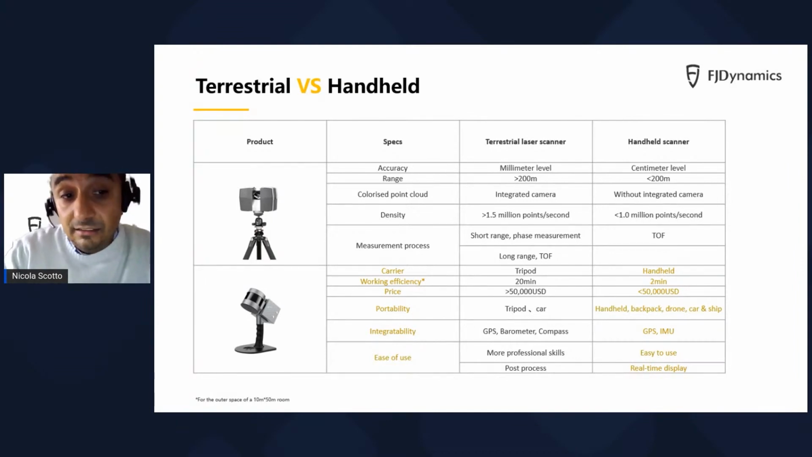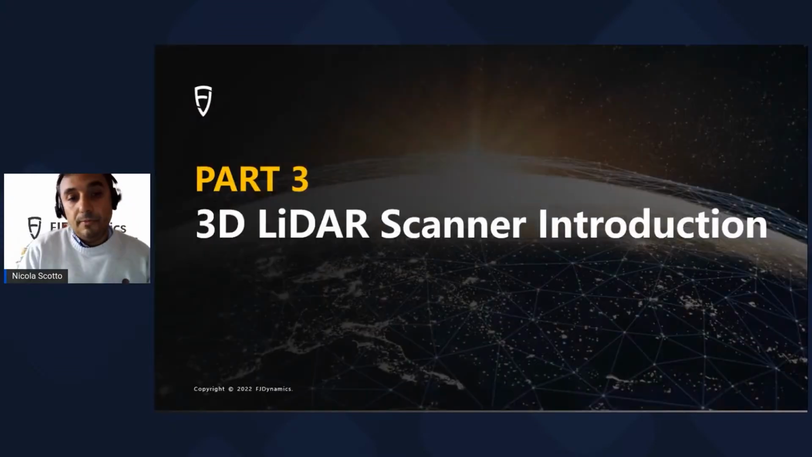The handheld laser scanner is gaining a lot of traction in the market thanks to its portability, ease of use on the ground, the possibility of real-time data visualization, and finally, a greater collection efficiency than a static laser scanner, making it suitable for addressing a wider range of applications.